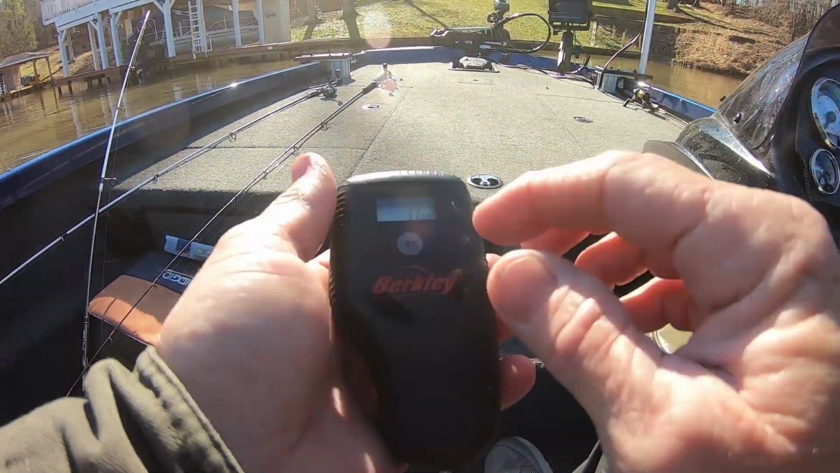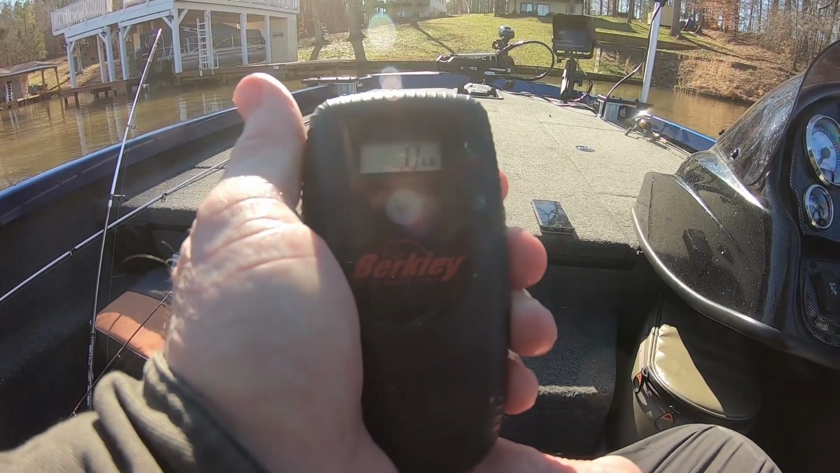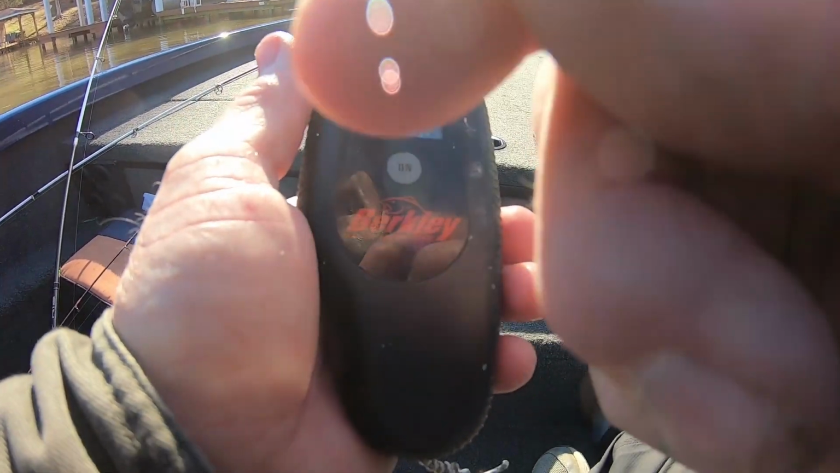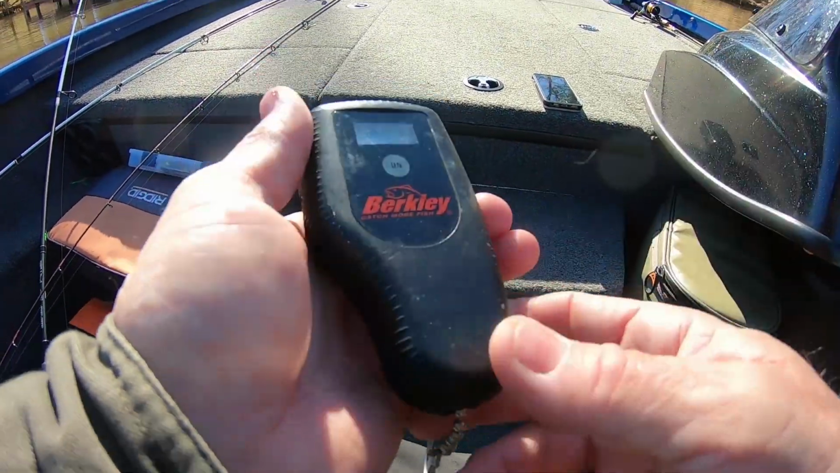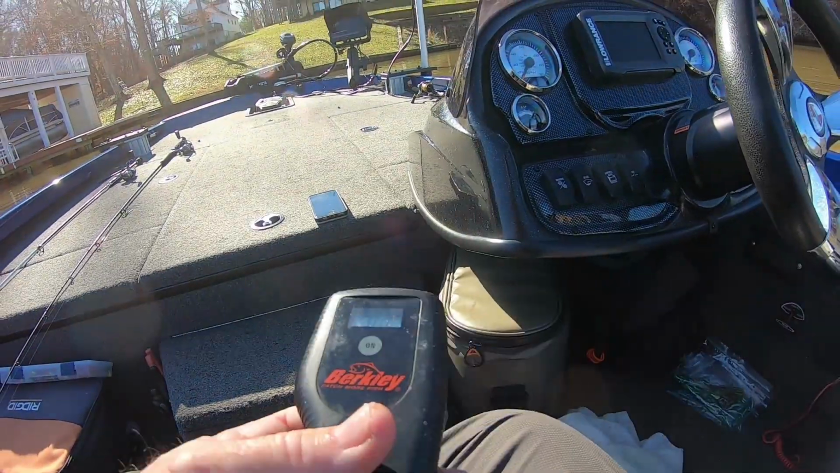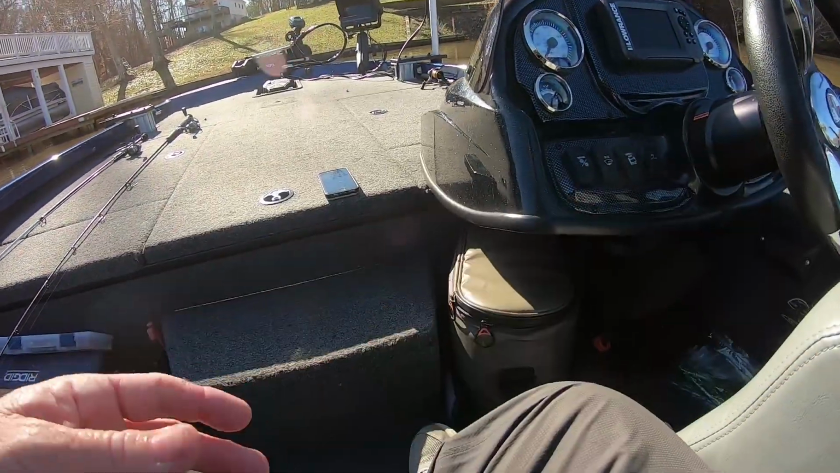Now, here's what I was saying, guys. This thing reads in tenths. So when it gets to 1.8, 1.9, it goes to 2 pounds. It goes in tenths of an ounce. This is the oldest scale, but I know the scale is accurate because a friend of mine had these weights, okay?